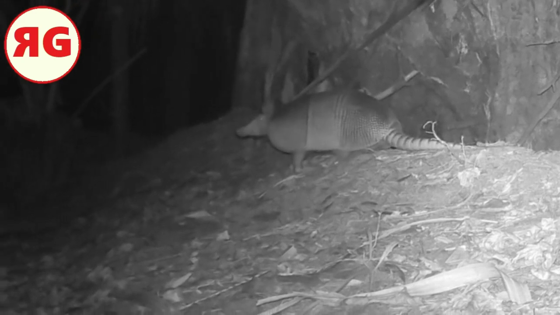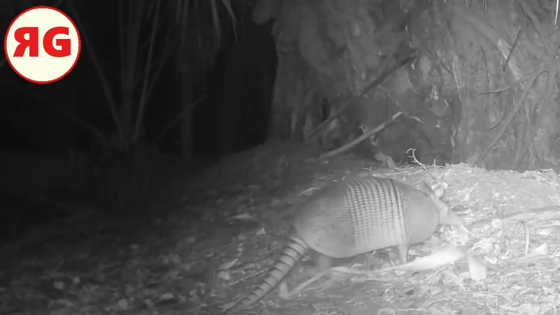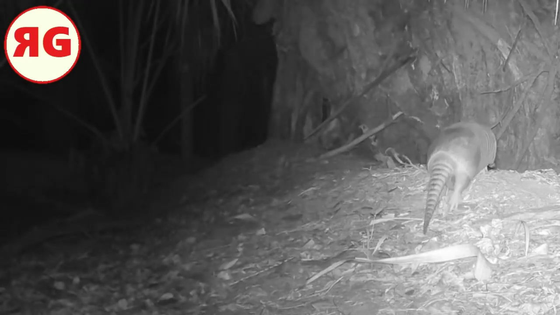Sniffing the air for something. I'm not sure what exactly this armadillo is doing. They look like big roly-polies, though, when you look at them up close. And here's that same armadillo, the one that was just sniffing the air. He just kept kind of walking in circles. I don't know what he's doing. If anybody knows why they do this, let me know in the comments. Yeah, he's looking for something.